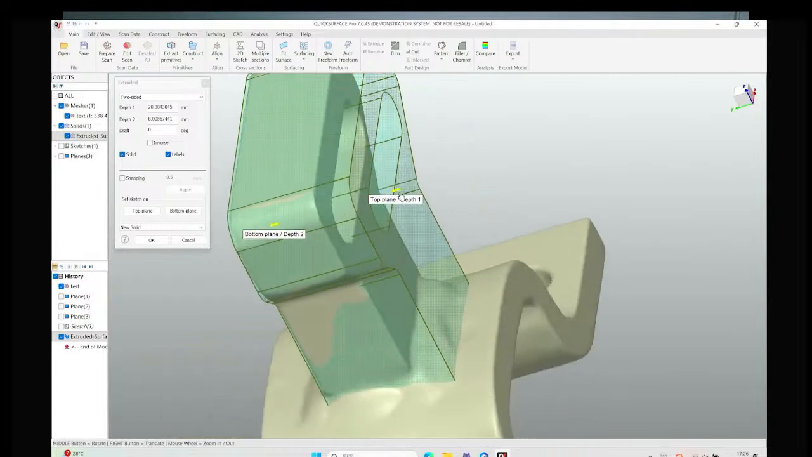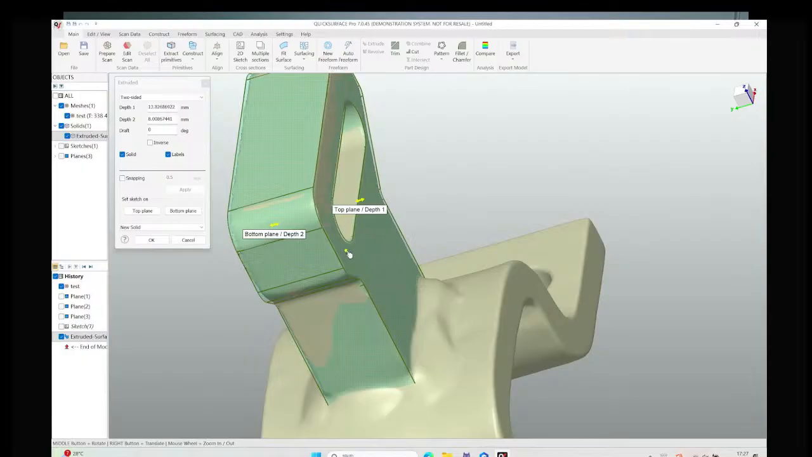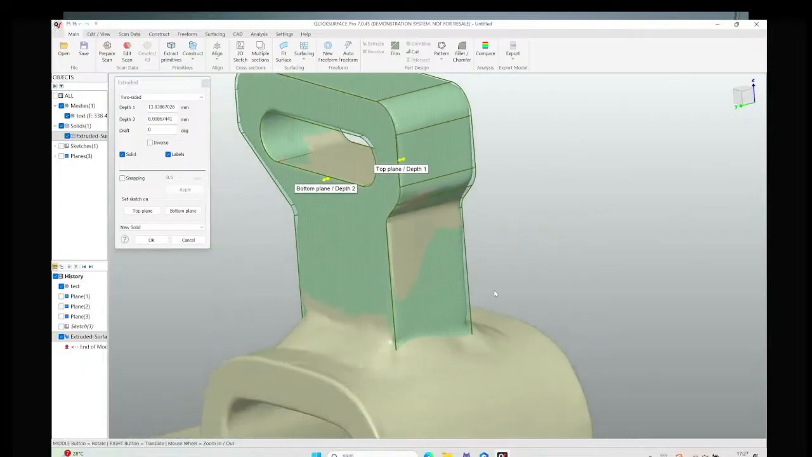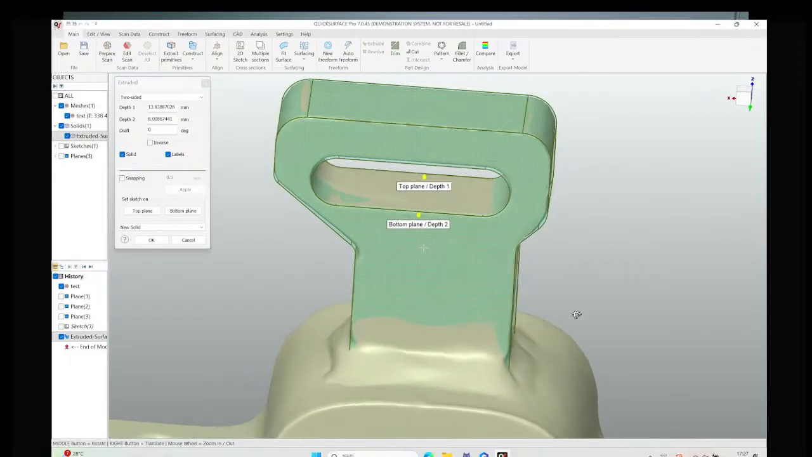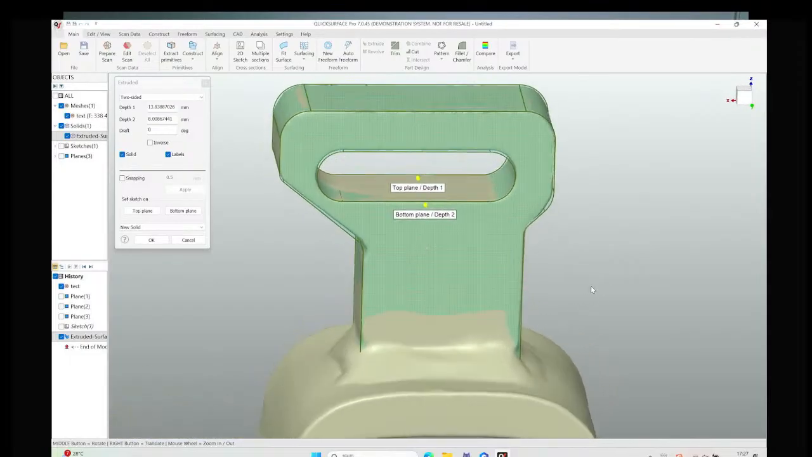And we can do the same thing at the other side. This aims to produce a precise size of this industrial part, and this is also a very useful function in QuickSurface.